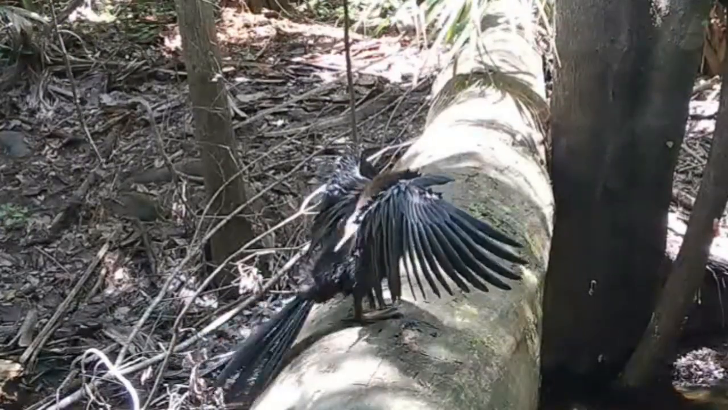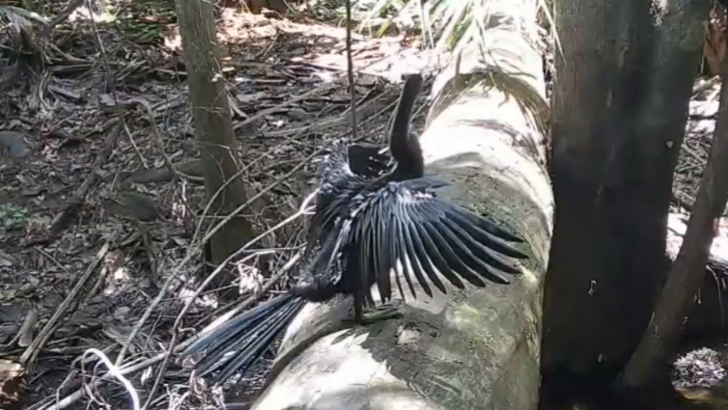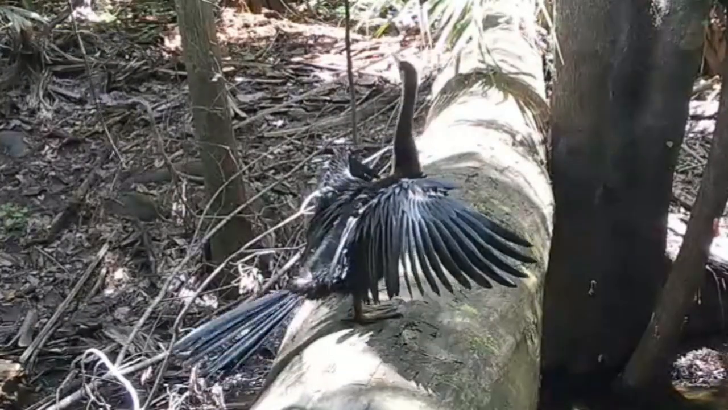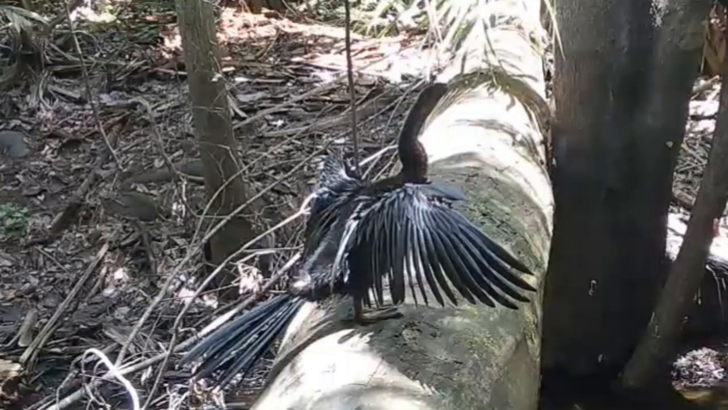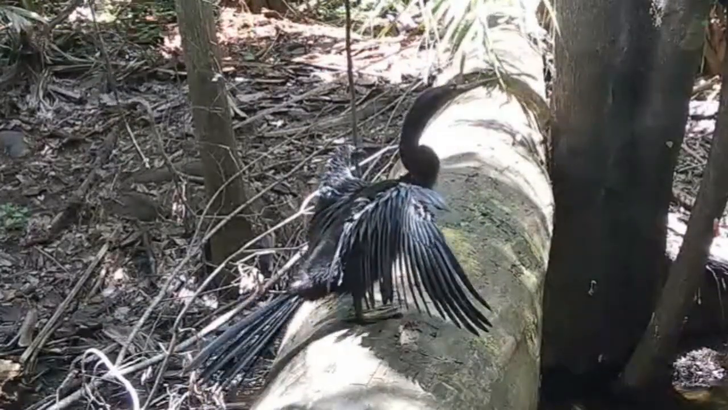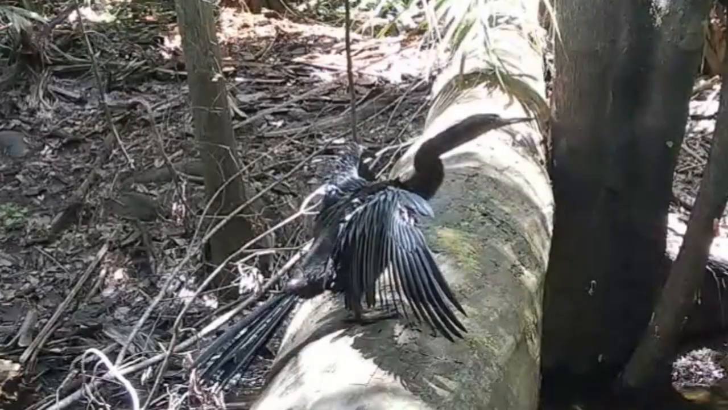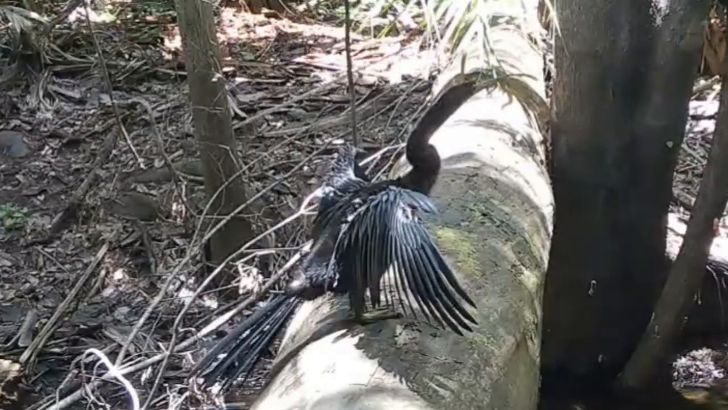You see them doing this a lot here in Florida. You know, they'll be standing on a culvert or a tree stump near the water, just basking in the sun, because that's what they do. And I've got another one coming up.